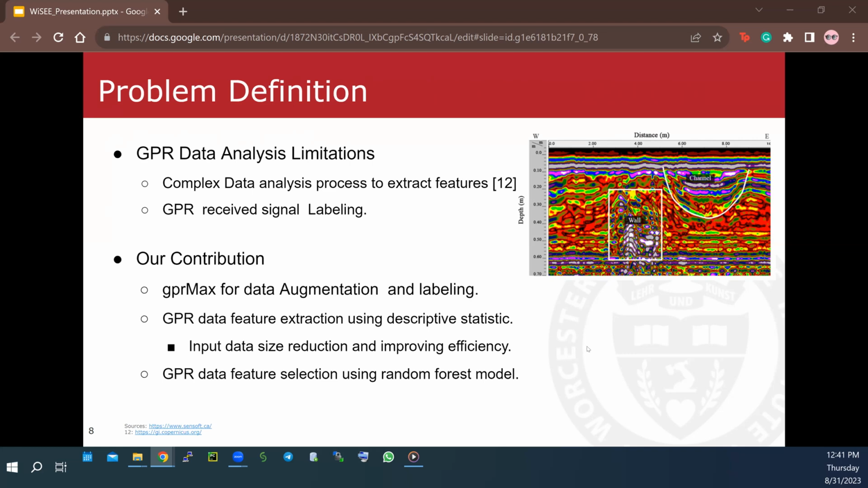So we tackled this issue first by using GPR Max, which lets us generate synthetic data with their labels. To extract more useful features, we proposed feature extraction using descriptive statistics, as we mentioned before. Later on, we used a machine learning model to find and select the most important features among the features extracted by our proposed method.